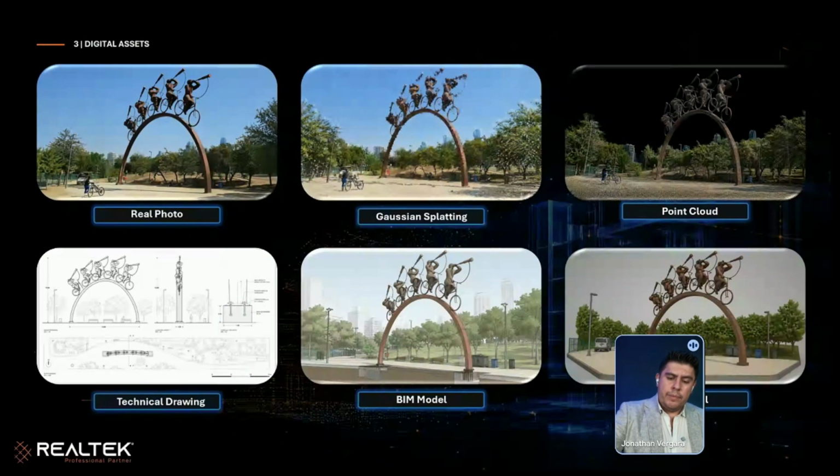Here we have some examples. Real examples of these digital assets in real works. Here we have, for example, a photo of a park near our office, and we have digital assets: Gaussian Splatting, point clouds, technical drawings, BIM model, and 3D model.